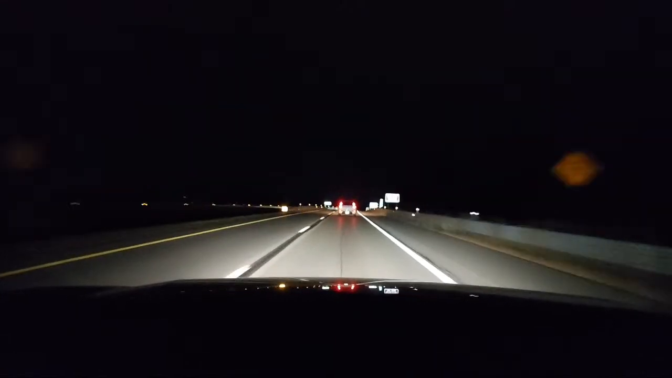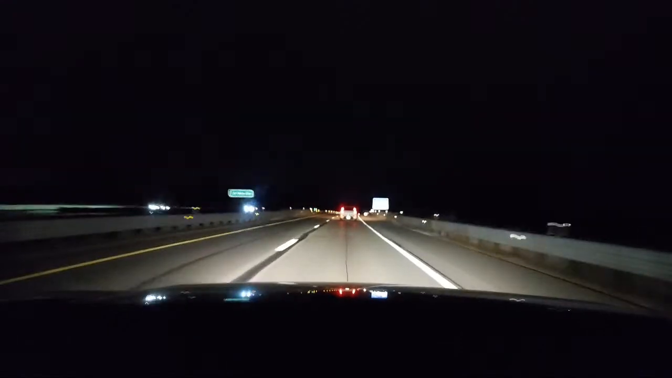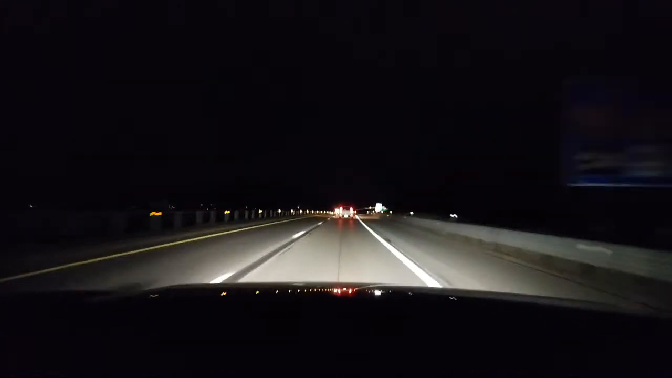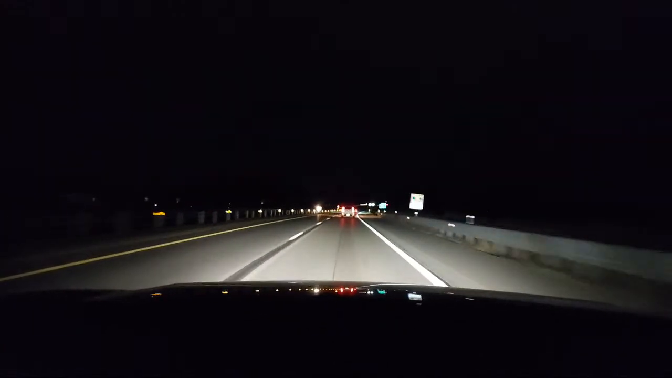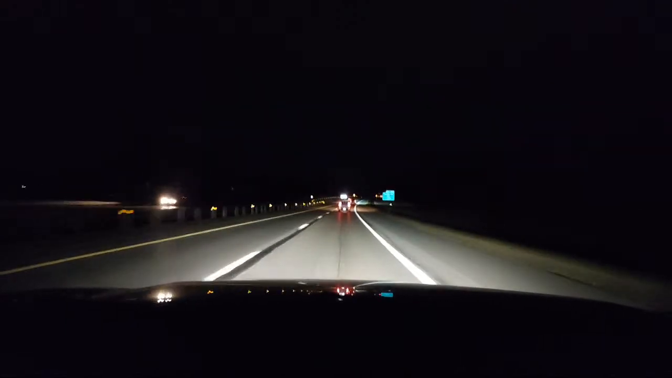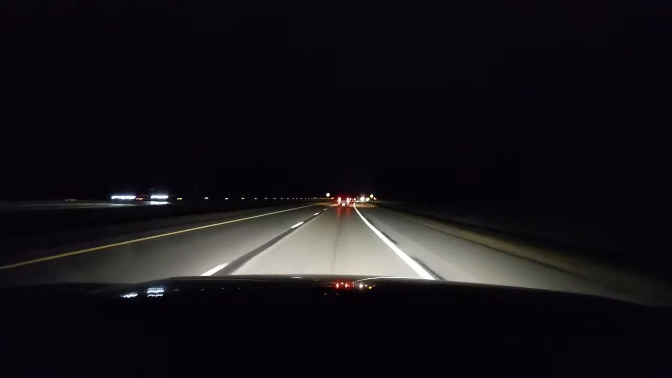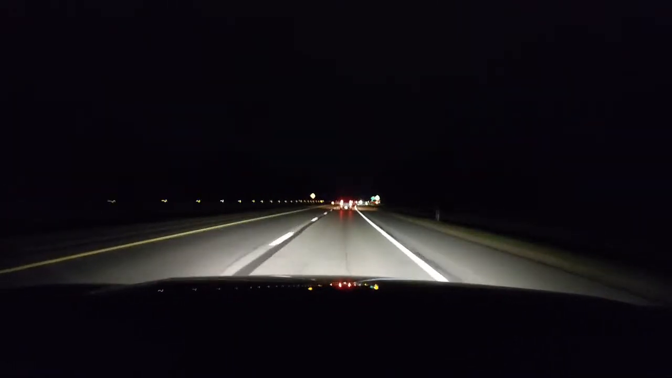So that's why you gotta just cruise, man. You can't be doing 80, 85, 90. You have to drive at the speed limit. A lot of people ask me, well, can I drive over? No, the police will pull you. And these reflectors will help you orientate yourself. We got our edge line to the right. We got our broken white line.